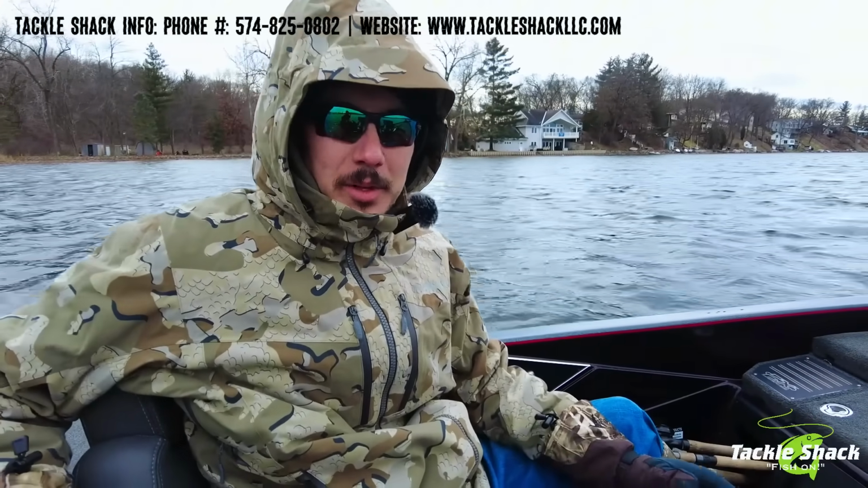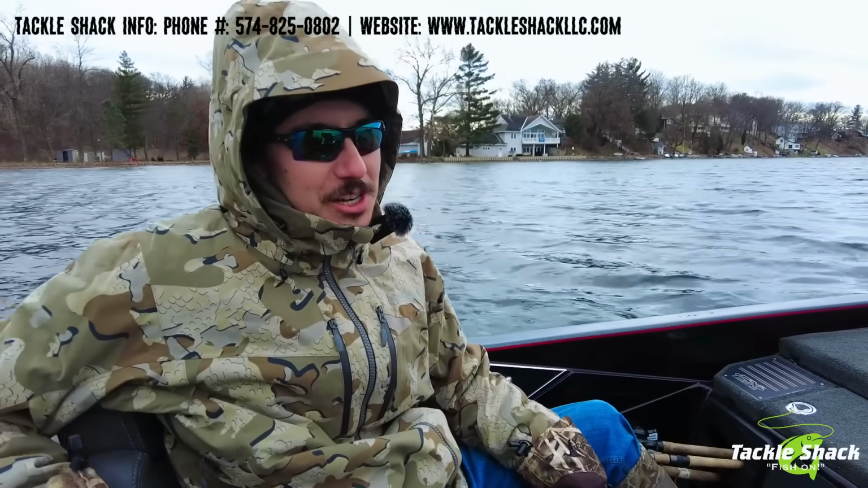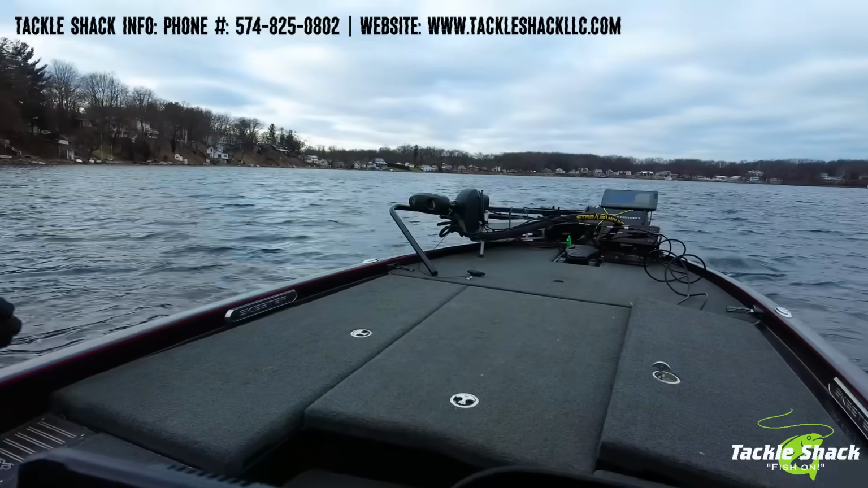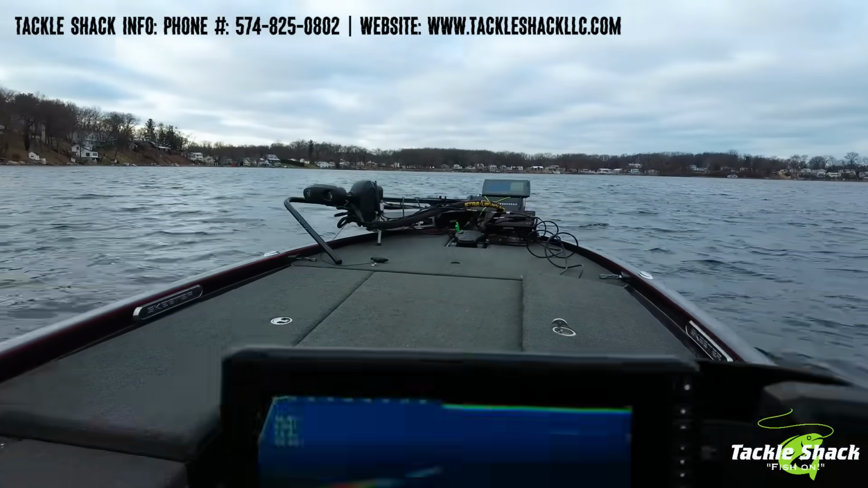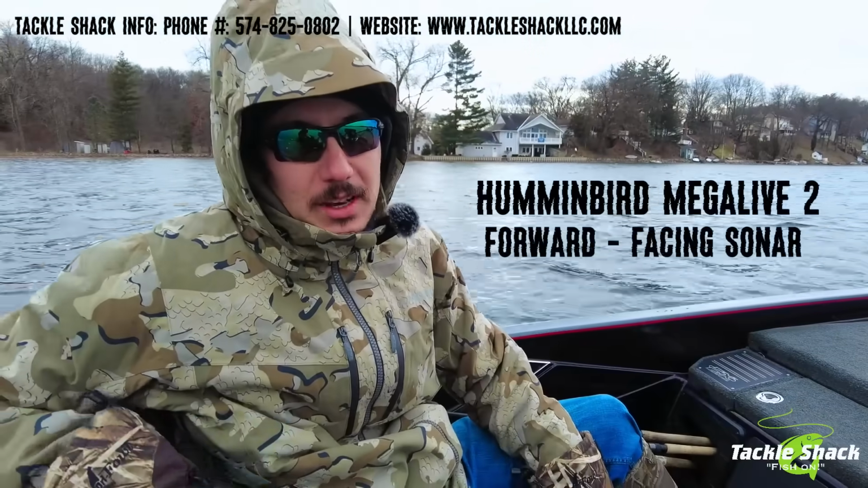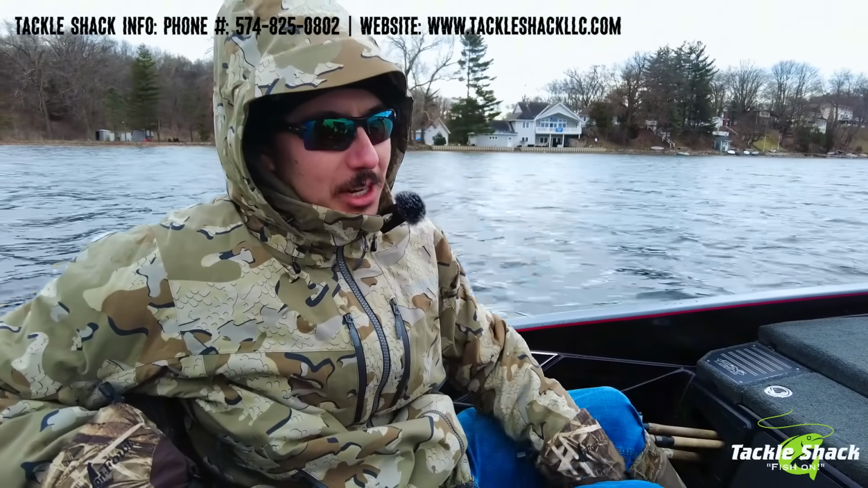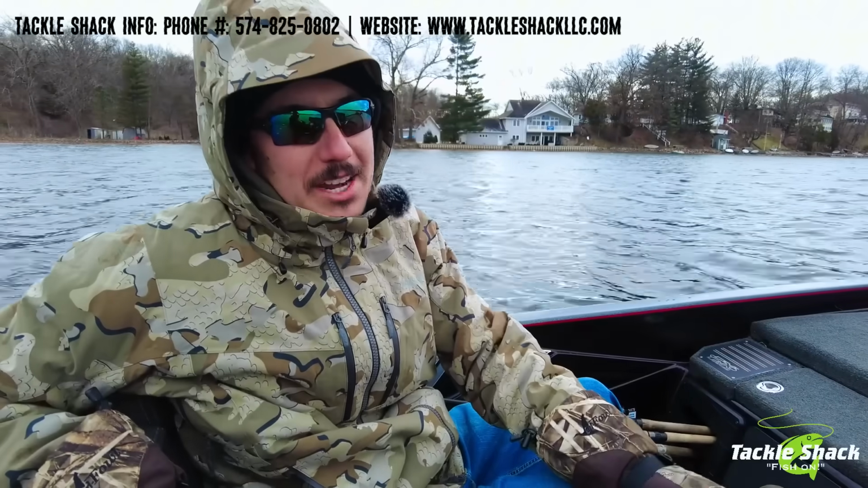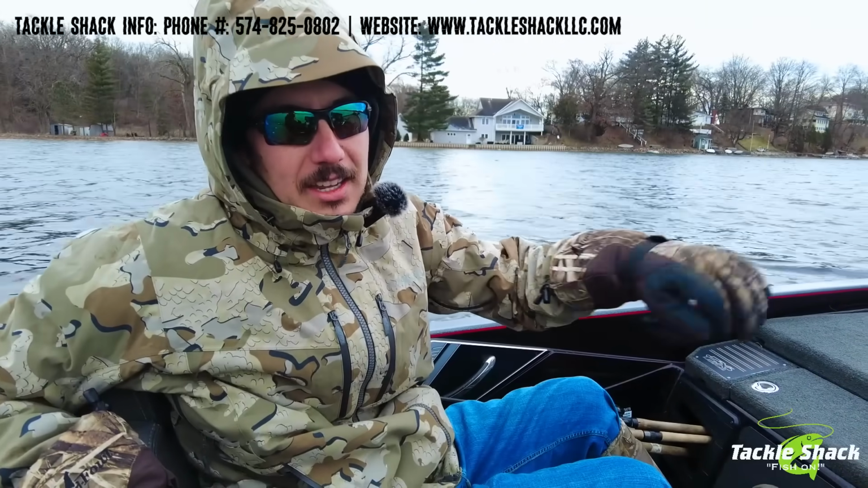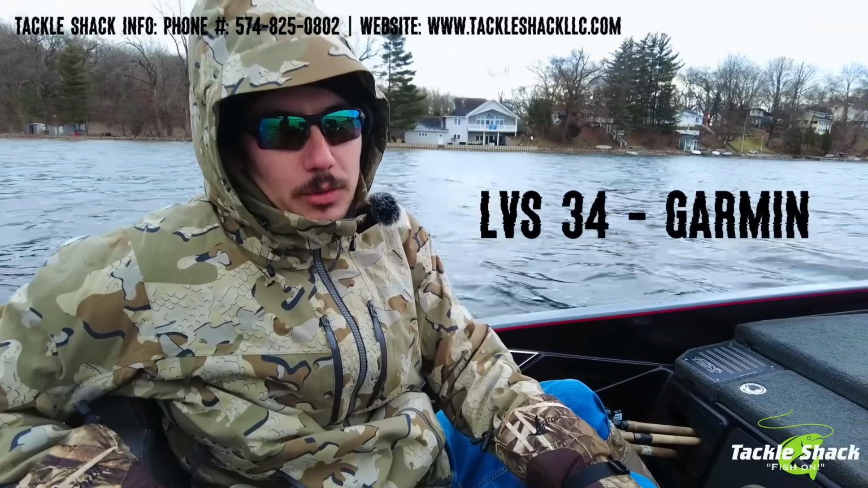Well, normally we'd be out fishing, but today we're gonna do a little fishing, and mainly it's to highlight what's up on the front deck there. On the front deck of the boat, we have a highly anticipated product. It is Mega Live 2 with the all-new Humminbird Explorer unit. So we're gonna take a second and give you a breakdown of what this looks like on a local lake with local guys, side by side next to the LVS 34 from Garmin.